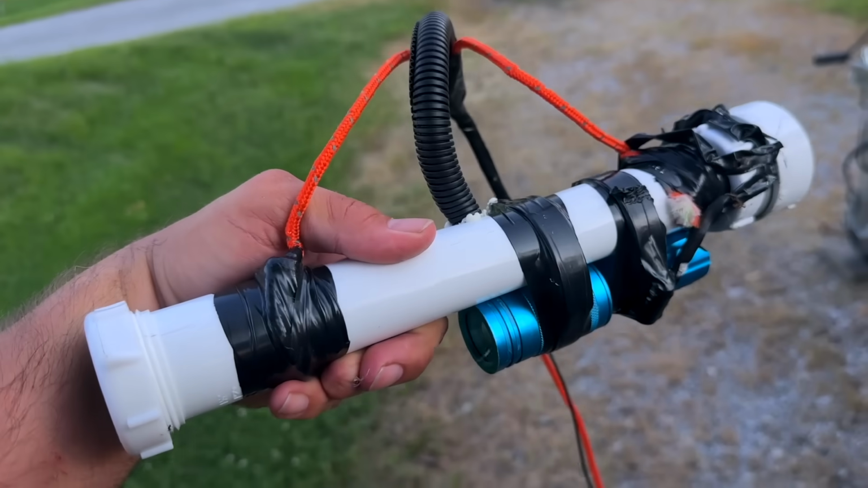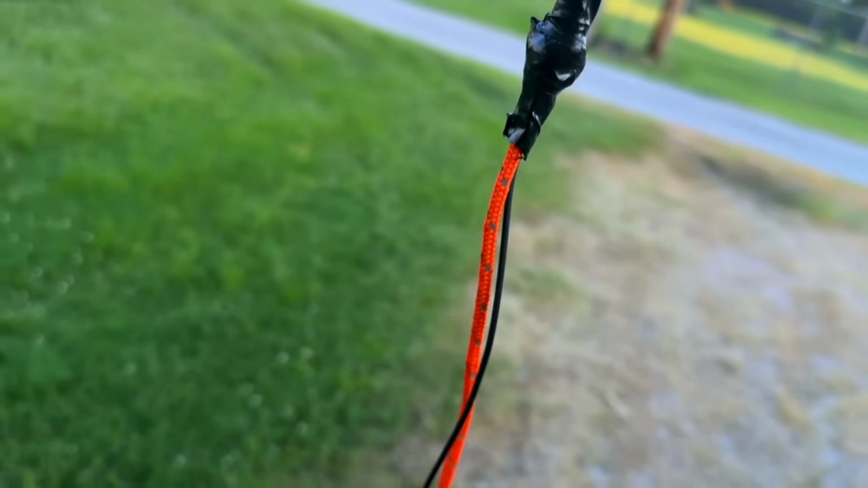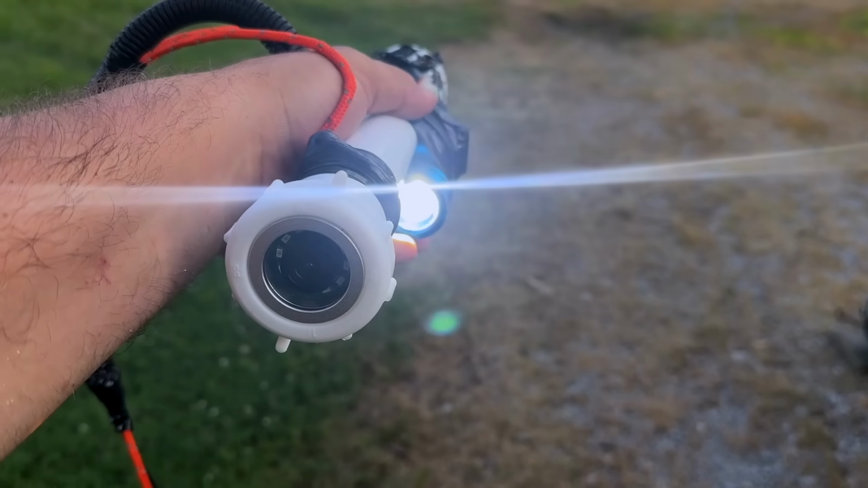Now we got power. I've had this on since we came back from searching for Brendan, the lost swimmer, and it still has power, so that's good. Battery life is amazing. All right, so you got the camera, and I put a big blue light on the bottom so I can turn that light on, and then it shines with the camera. Oh, there's an ant on there. It also has LEDs on that too, so just extra lighting.